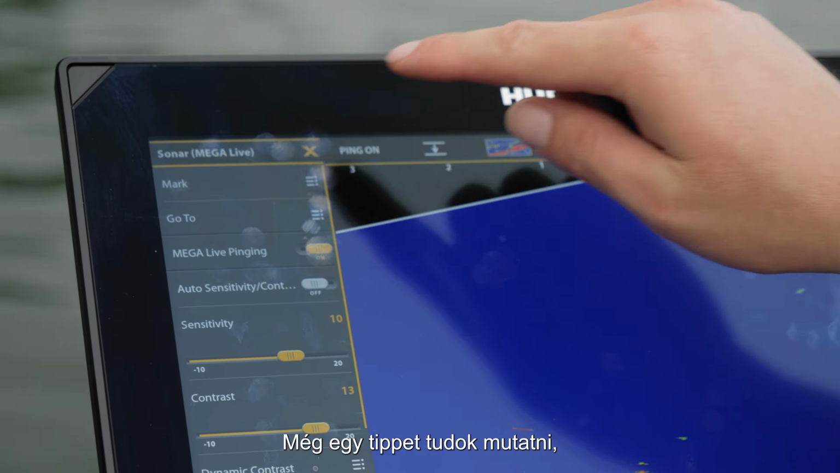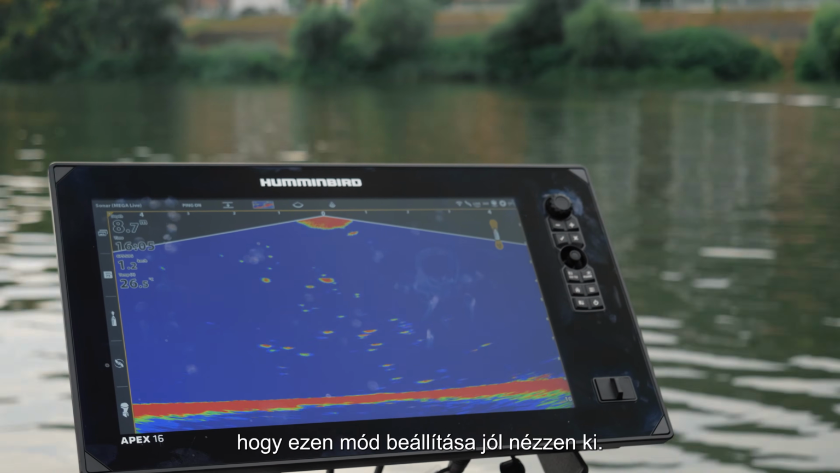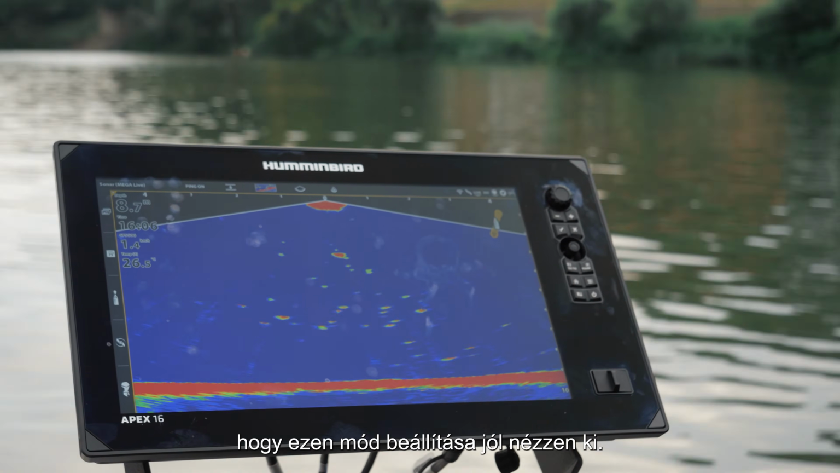I can show one more tip on how to make the adjustment look good.